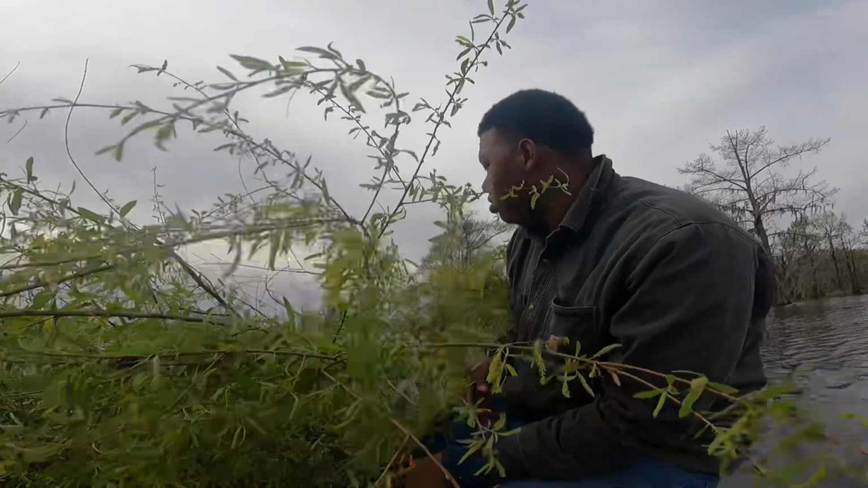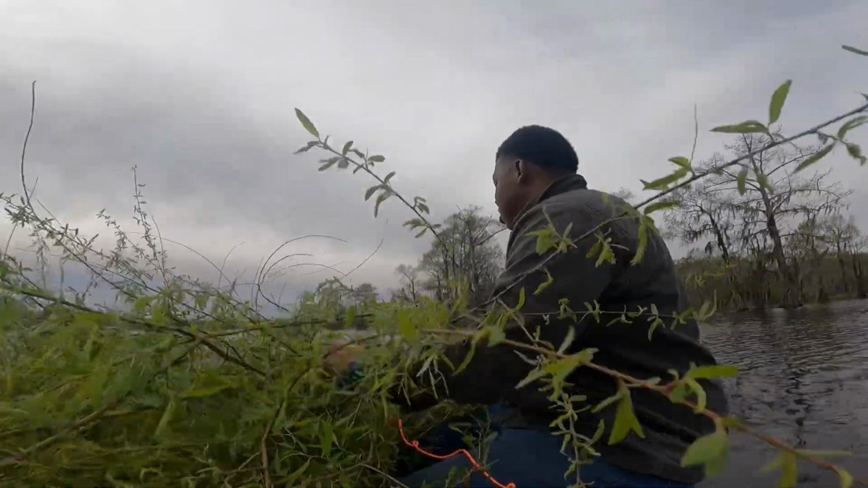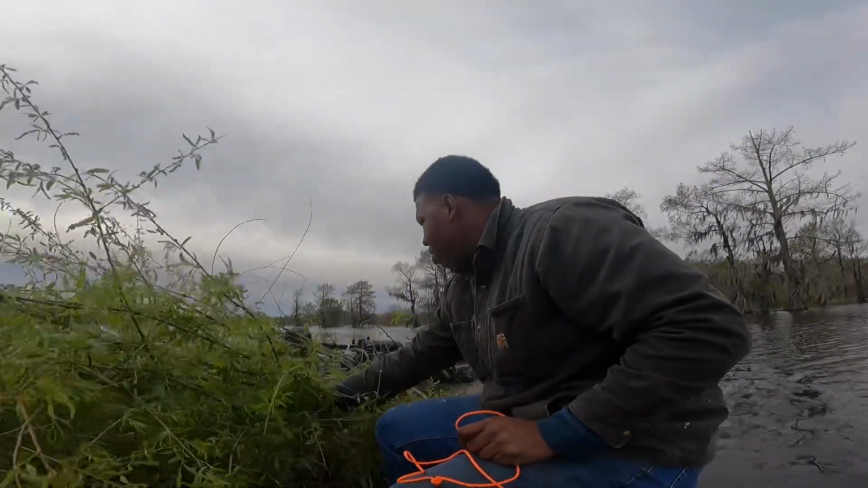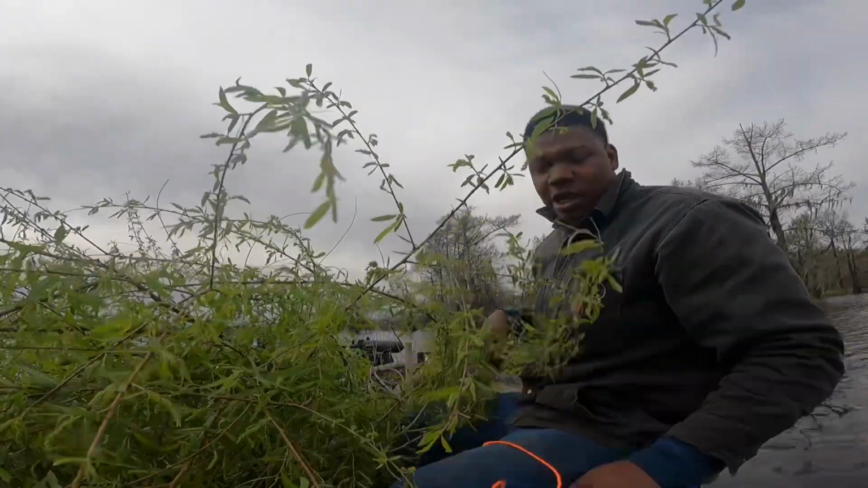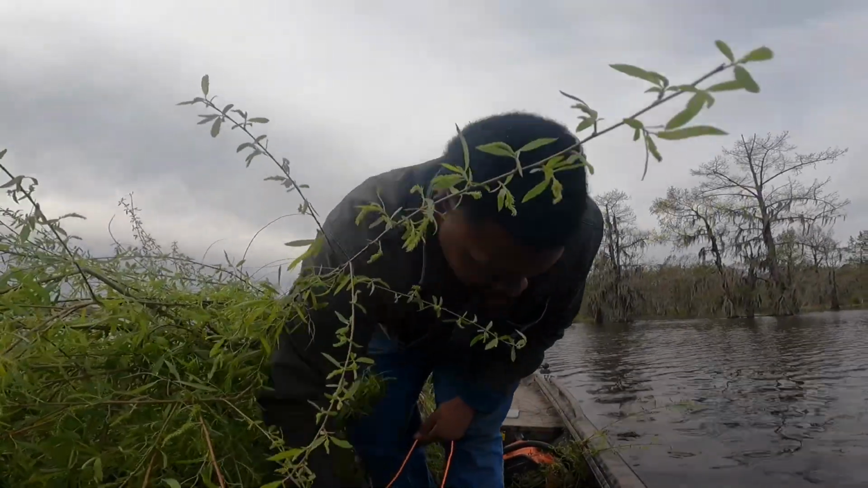About halfway through the tree, and that's what. And I just sink them on their side. But they gonna want to stand up. Then they'll waterlog out, and then they'll lay on their side.